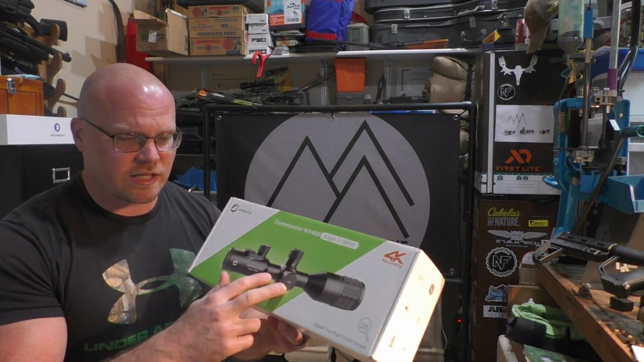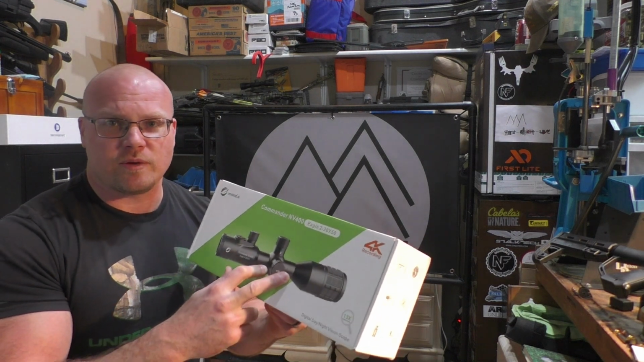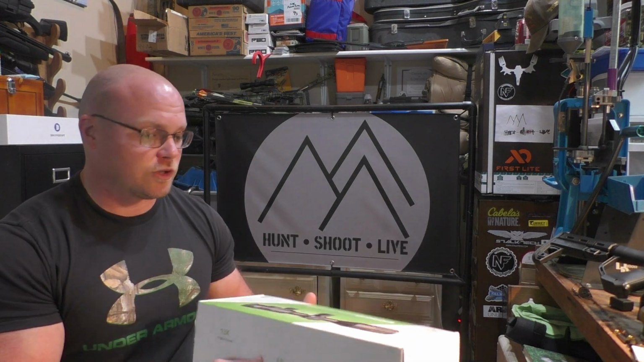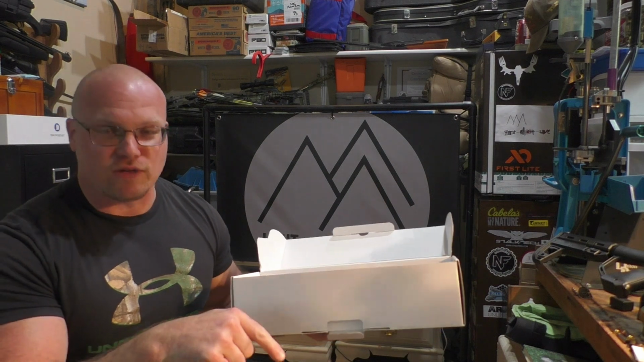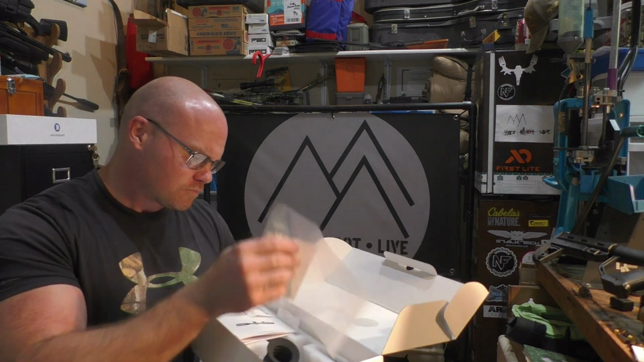But this thing has two 18650 lithium-ion batteries built into it, and then it actually accepts an additional 18650, or if you wanted to use the smaller one, let me go ahead and pop that open and show that to you. Now, I'm going to show you the unit itself in a second, but I've already got it mounted on my AR because I couldn't wait. I've been shooting with it already.